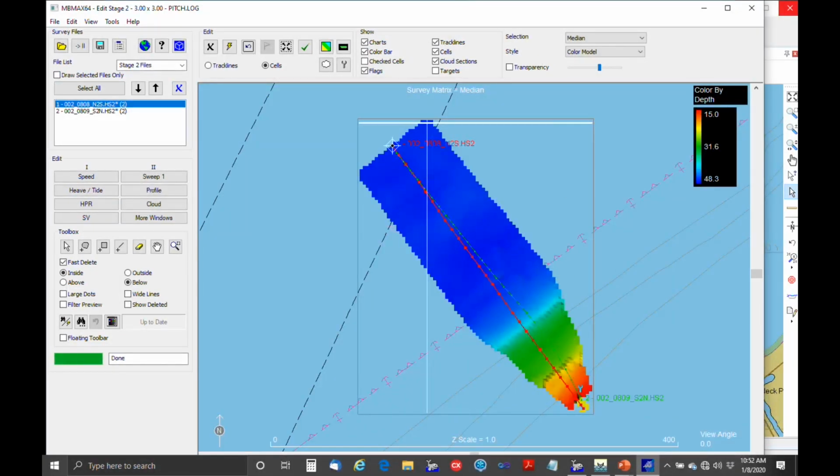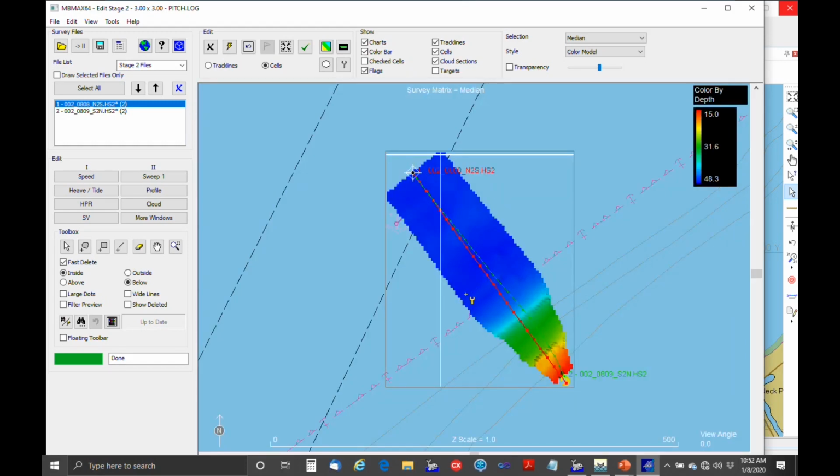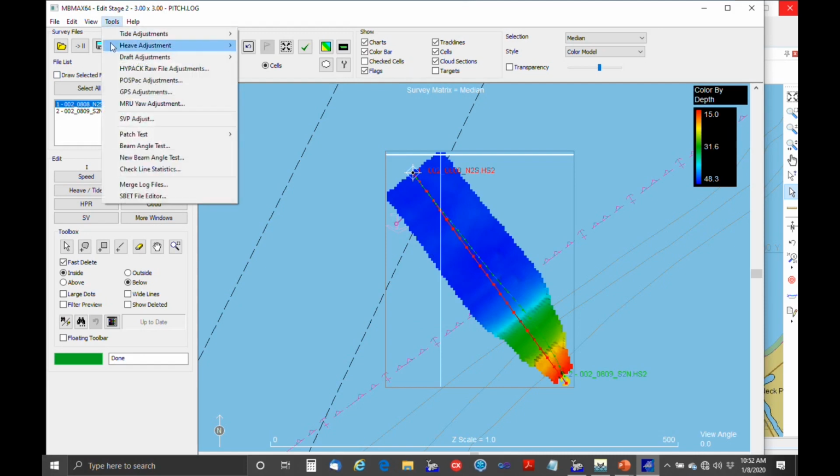And so you'll see this looks very similar to what we saw before. And the difference is that with the latency test, it was 2 lines, same direction, different speed. Here we're running reciprocal lines at the same speed, survey speed. And that should isolate the pitch bias very well. Under Tools menu, patch test, we can select the pitch.